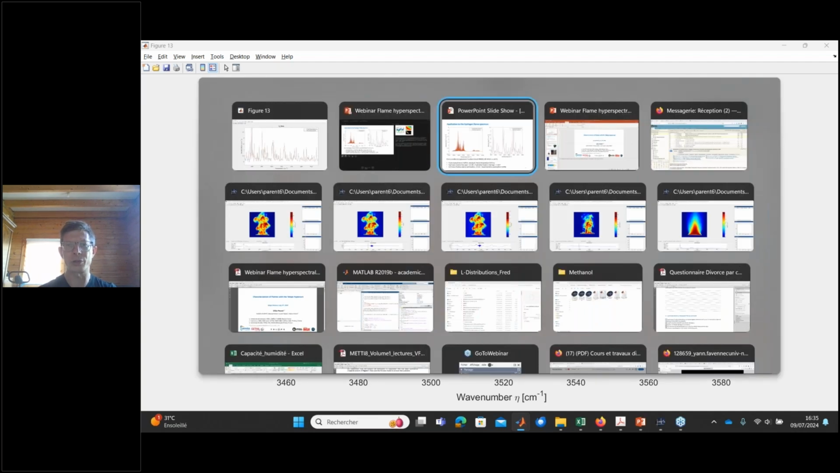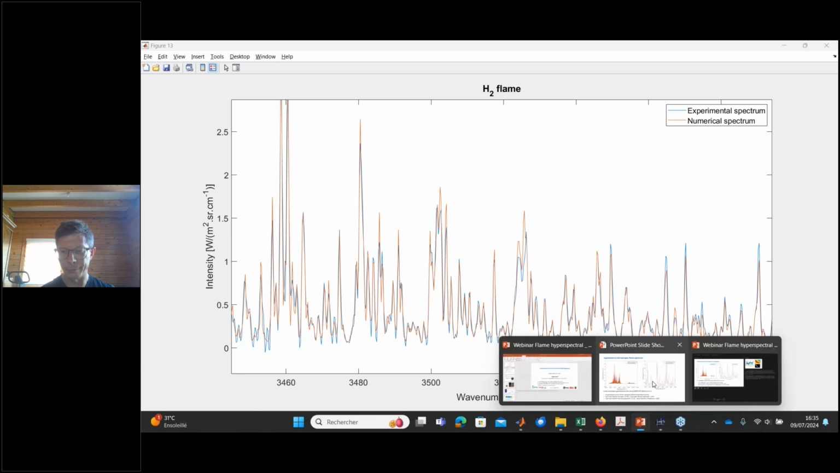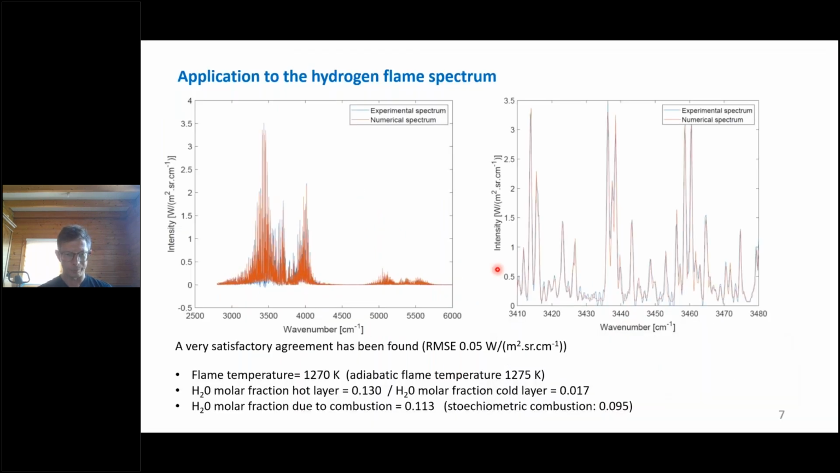So let's go back to the presentation. The flame temperature that has been identified by the inverse method: the flame temperature is 1,270 K, and that can be compared to the adiabatic flame temperature that was determined to be 1,255 K. And the H2O molar fraction of the hot layer was identified to be 0.13, and the H2O molar fraction